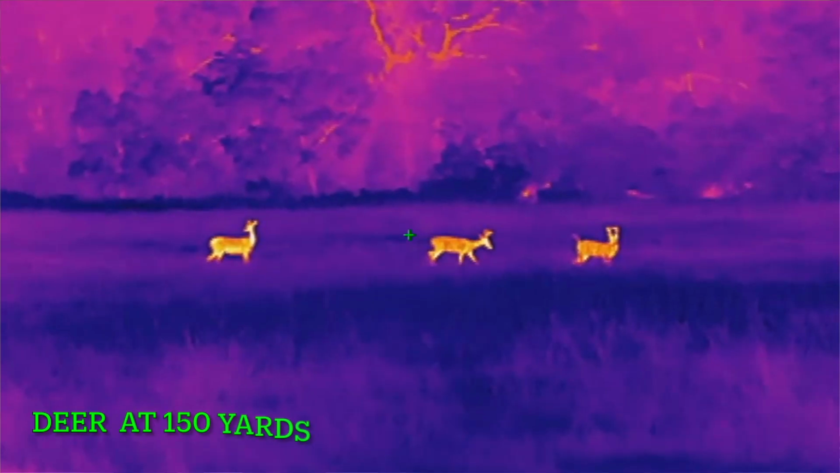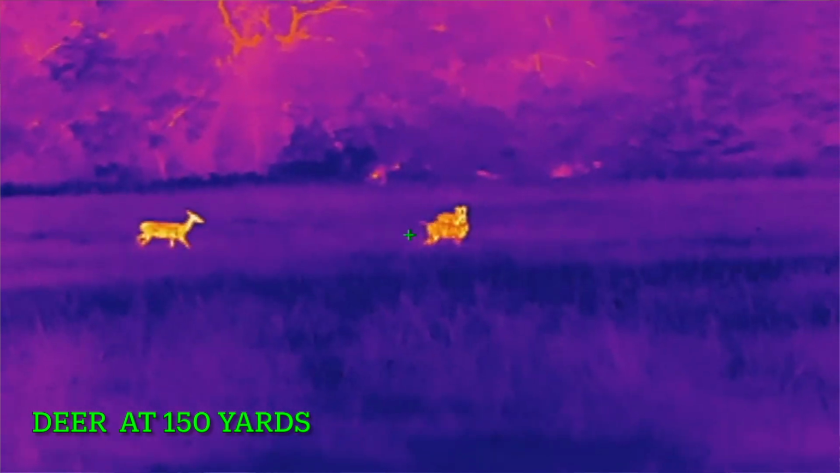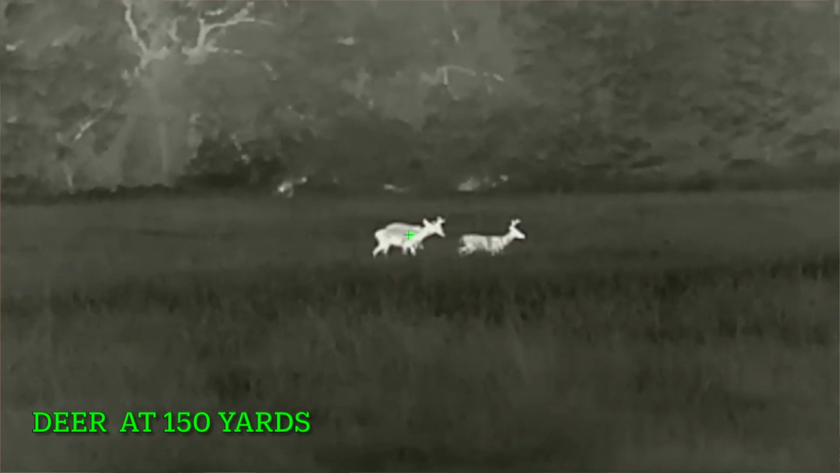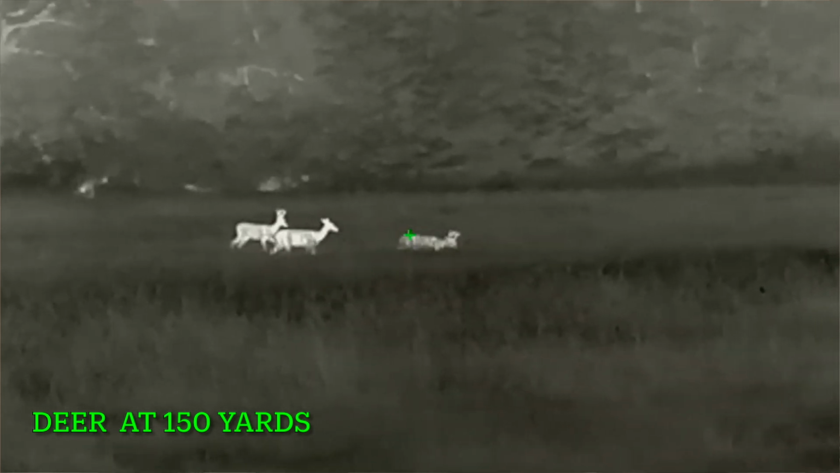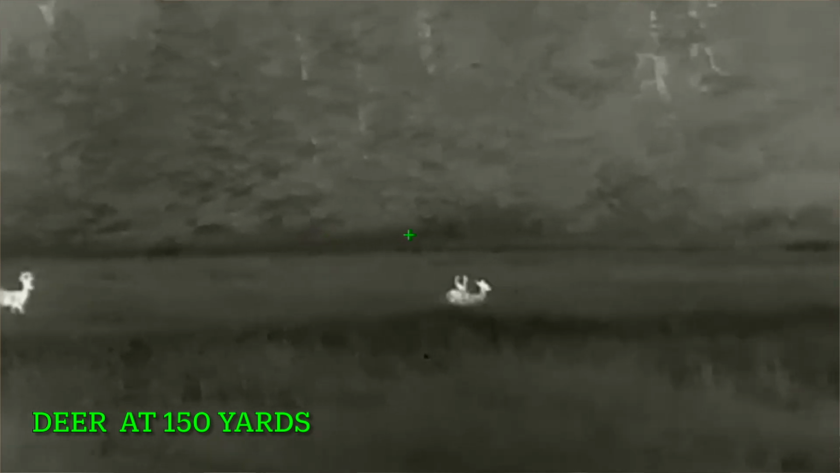Another thing that I'm really a big fan of, it has built-in video recording. To me, that's important. I like to make content for my YouTube channel and for my Instagram channel for y'all and just show you what the scopes can do and my hunting with them. So video recording is very important to me. This does have built-in video recording. Now, the one thing it does not have is it does not record audio through the scope.